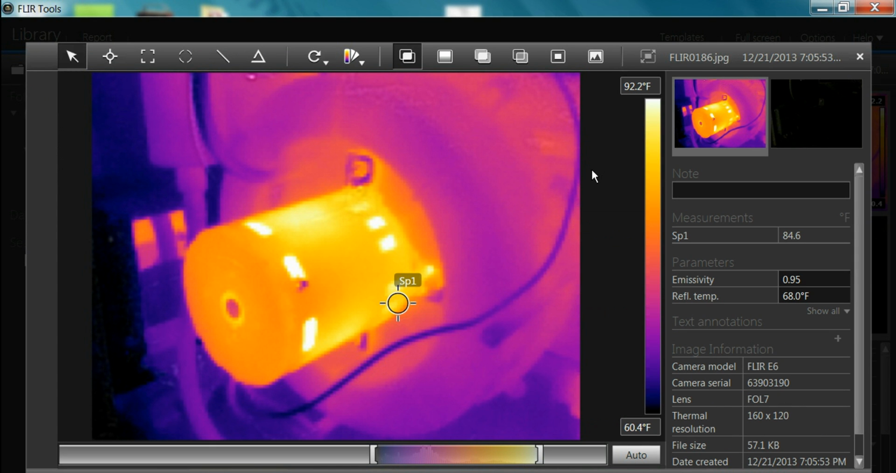Mechanical. We can scan any mechanical item in the house, from a dishwasher, garbage disposal, heating and cooling, a furnace, air conditioning system. We can identify overheating mechanical parts with the camera. There's nothing wrong in this picture. This is a normal operating induced draft fan on a high efficiency furnace.